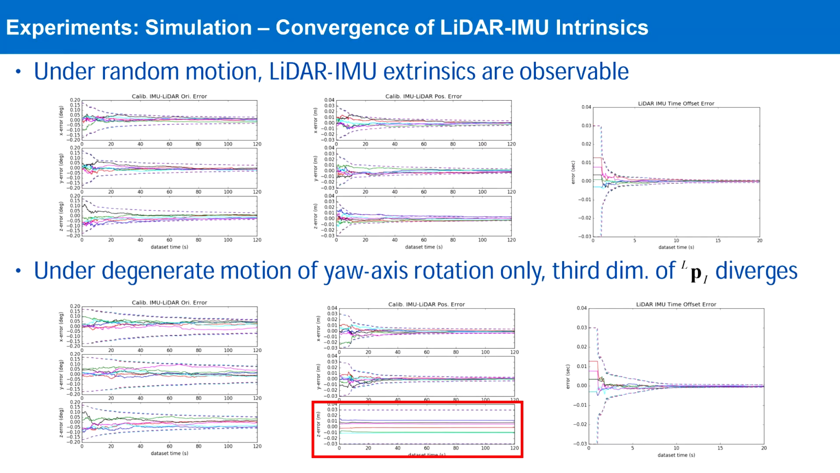We further check the convergence of the LiDAR-IMU extrinsics. As shown in this figure, the 6-DOF rigid transformation and the time offset between LiDAR and IMU are observable under general motion. We also test a typical degenerate case, where the sensors move around the y-axis only. Then the third dimension of the translation between LiDAR and IMU cannot converge. This result confirms our theoretical analysis described before.